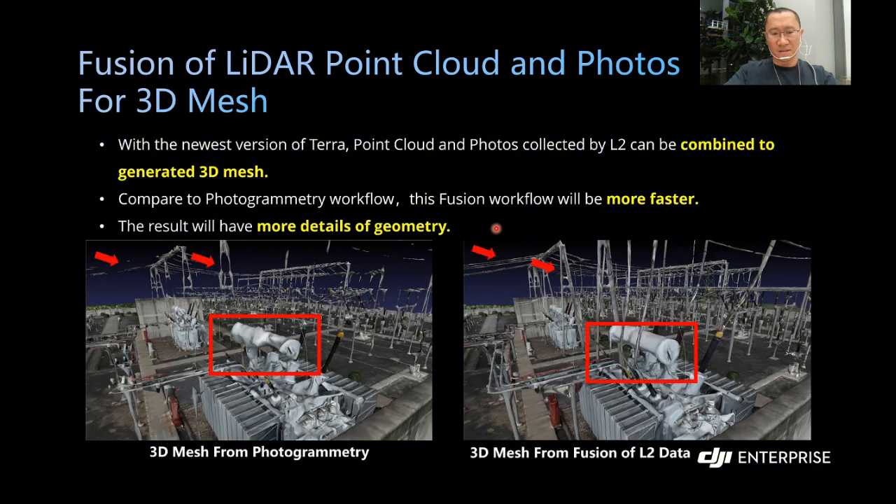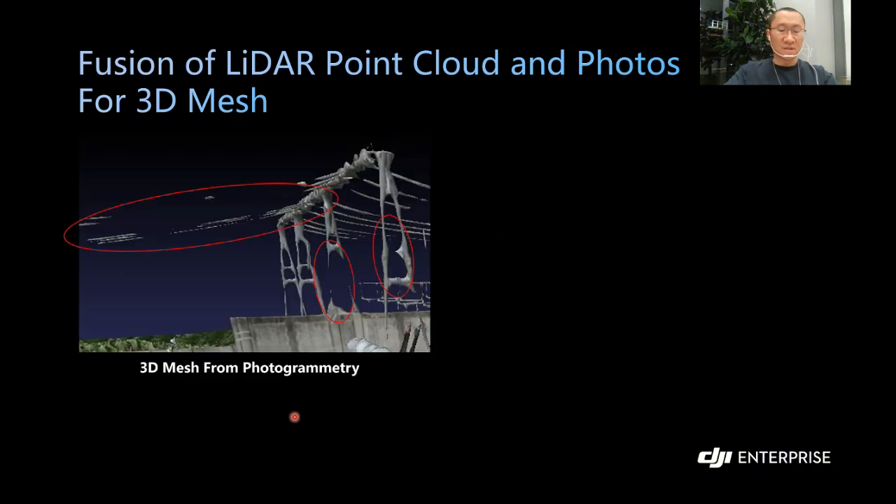I have prepared a real case that I really want to share with you. This is a 3D mesh from photogrammetry. You can see the power lines in the air are missing and this structure has failed. This is really common in the photogrammetry workflow during 3D reconstruction. These small structures are really easy to fail, because during data collection maybe the structure is too small, the GSD is not good enough, or maybe there's sunlight reflection, so lots of reasons. So failure of the 3D reconstruction is really common.